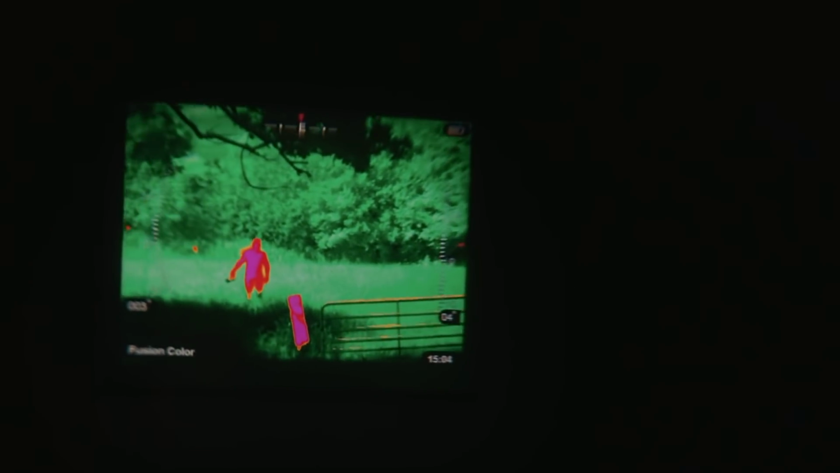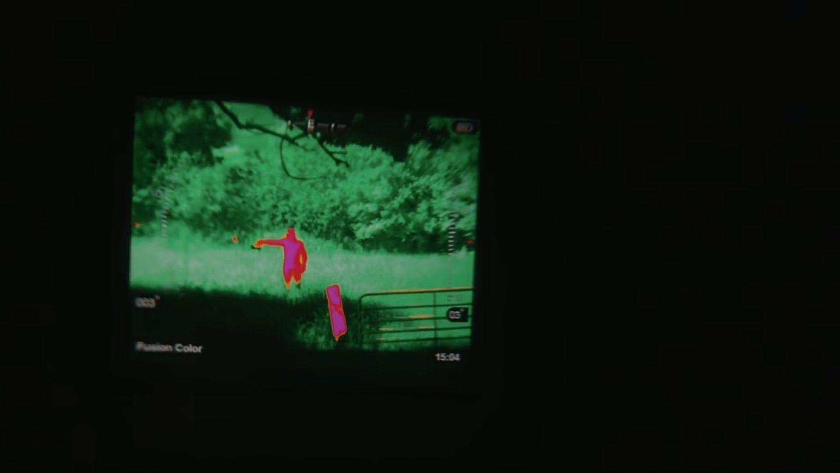The range thing on this thing, to be honest, is completely naff. That I'll give it. Fusion colour, look at that. Green colour image. And I must admit, that fusion colour is insane.